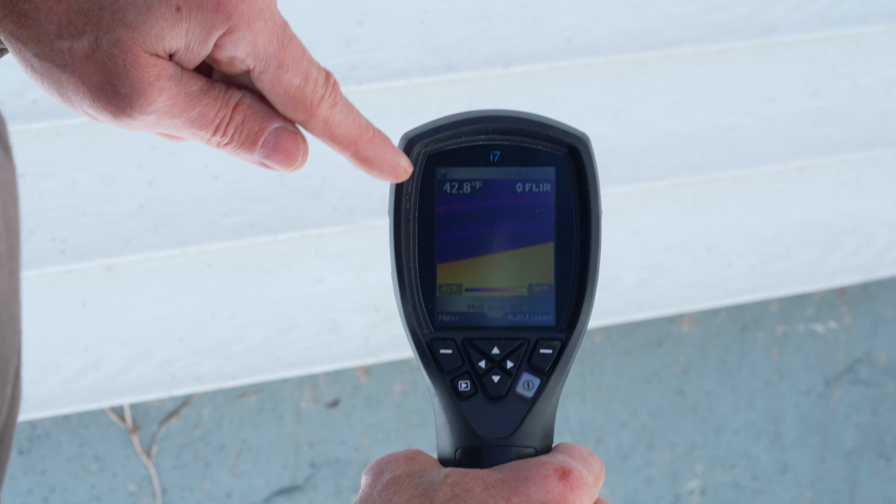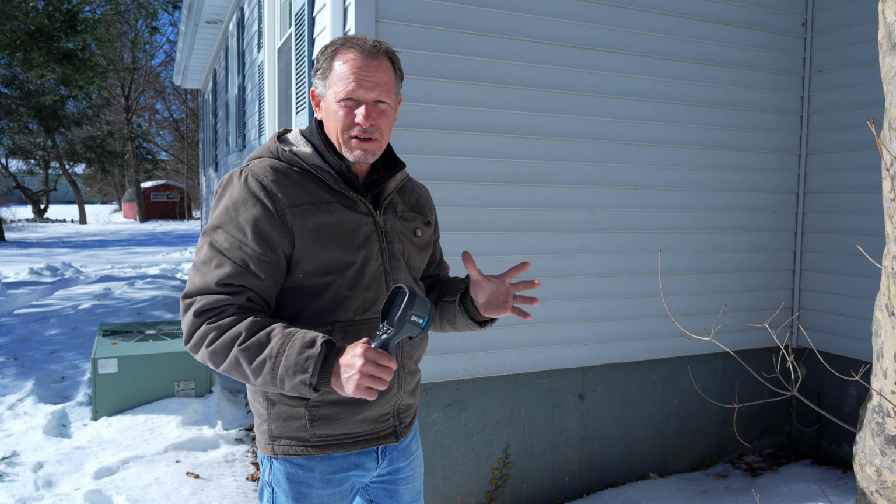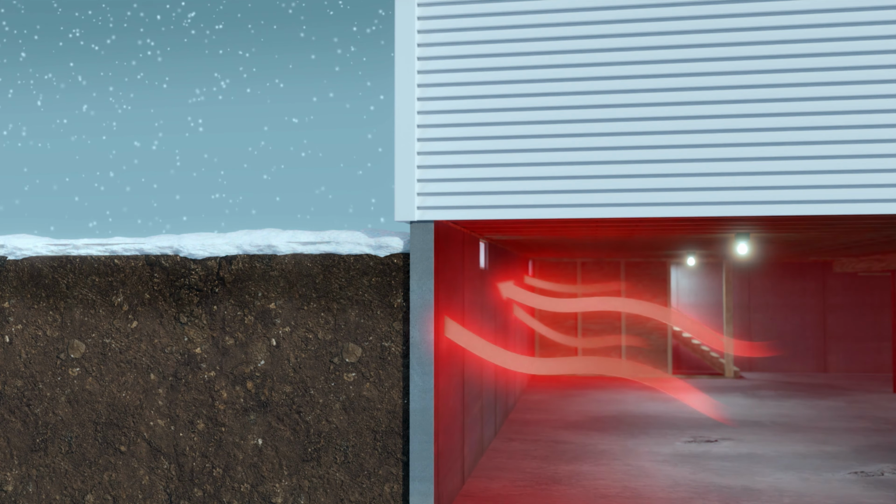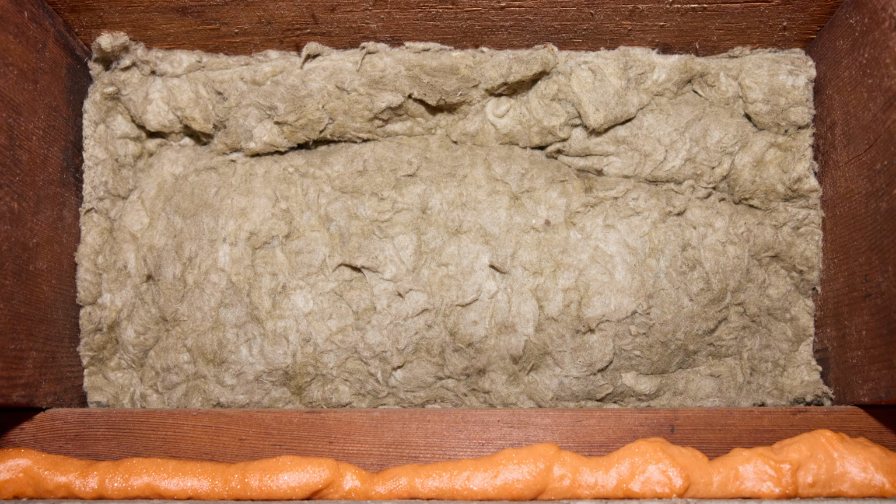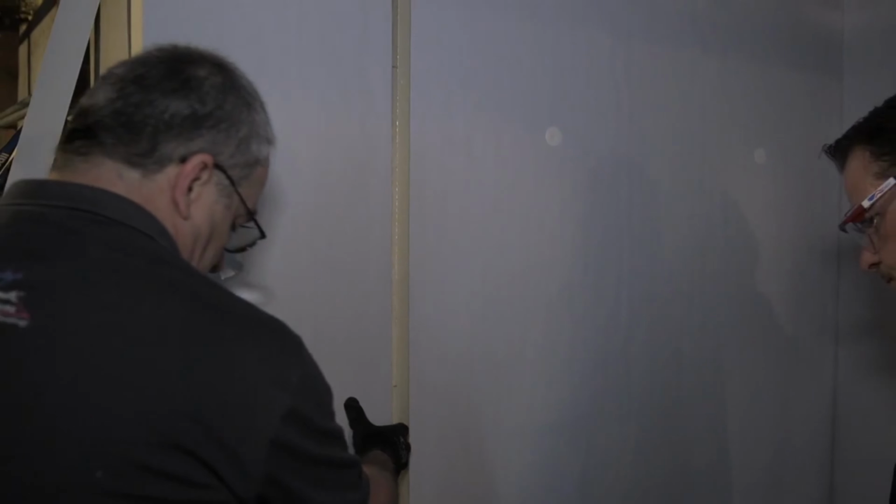It would be a great project for any homeowner to have us insulate their basement walls because they will save the money that it costs. So essentially it's free. It's going to make your house more energy efficient, more comfortable, and it's a good thing to do for the environment. So let's do a little digging. Let's take a look and see what else we can understand.